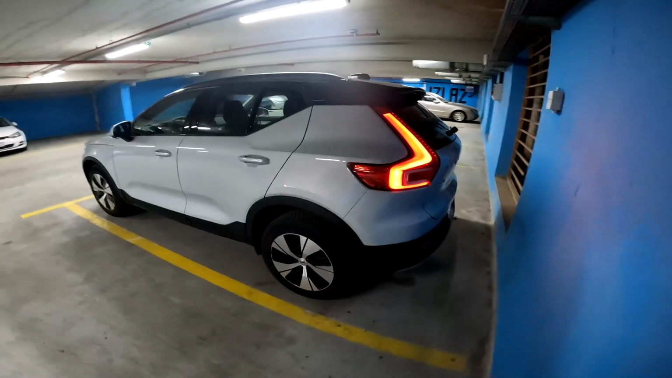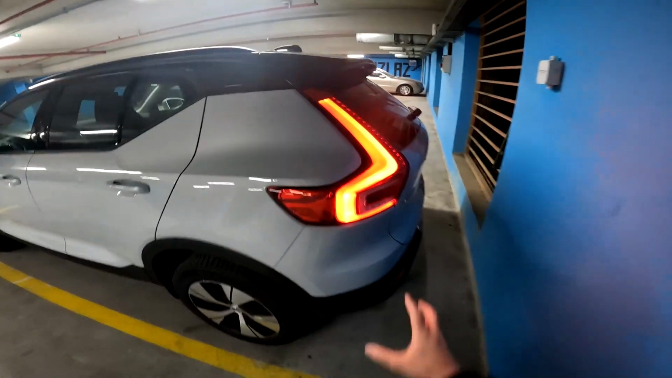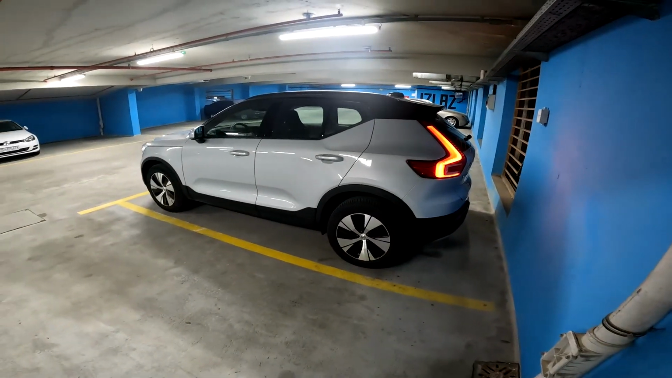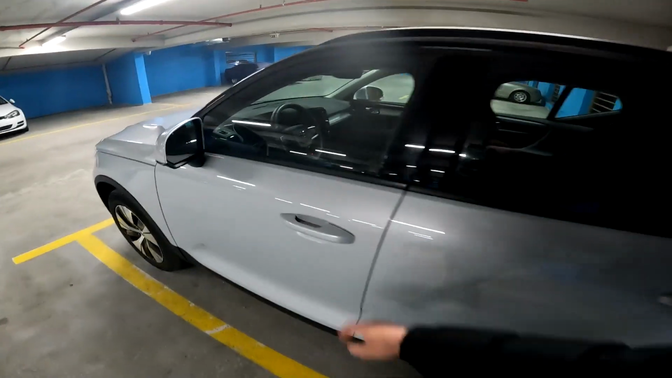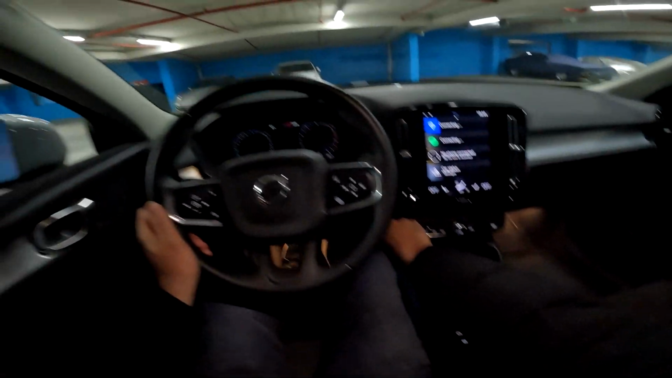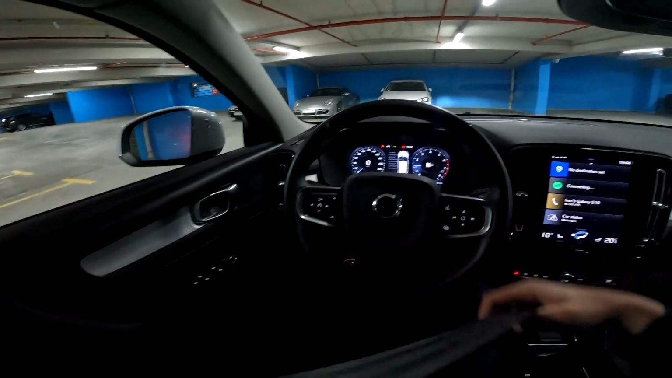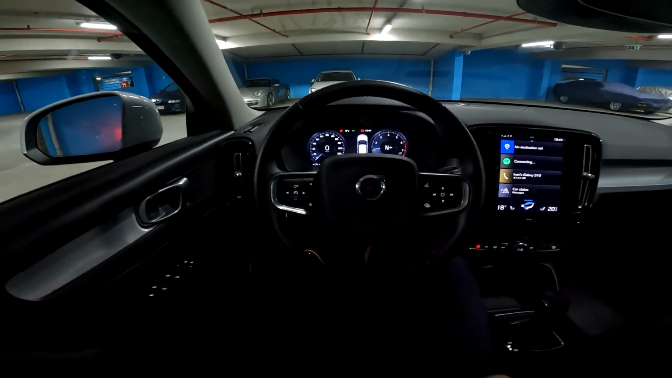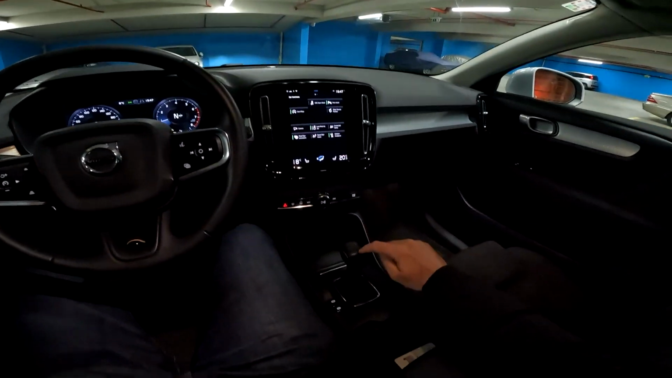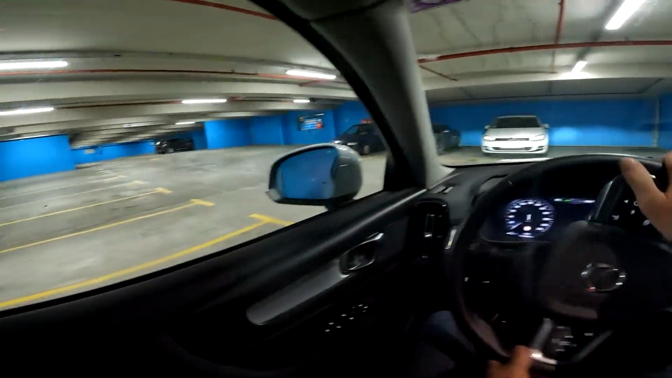From the rear, well, you can't see that much. We're close to the wall, but very cool styling of the rear LEDs. And now let's see it from driver's perspective. Let's go on a night drive. Okay, and we are now ready to go. We have the 6-speed manual, so put it to first gear and let's go.